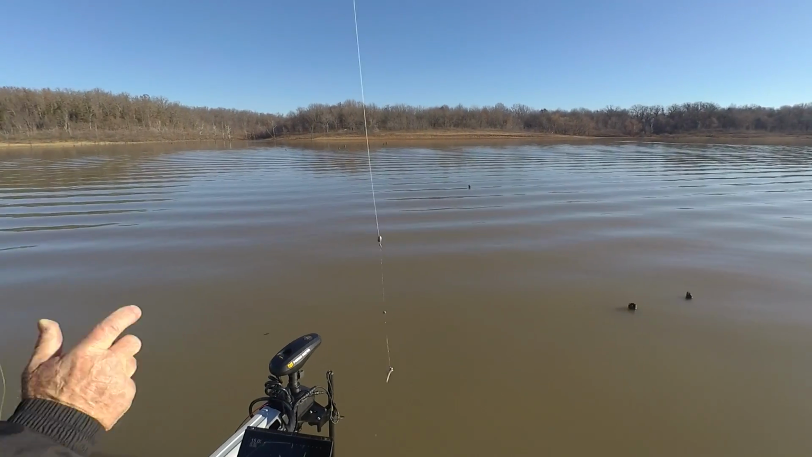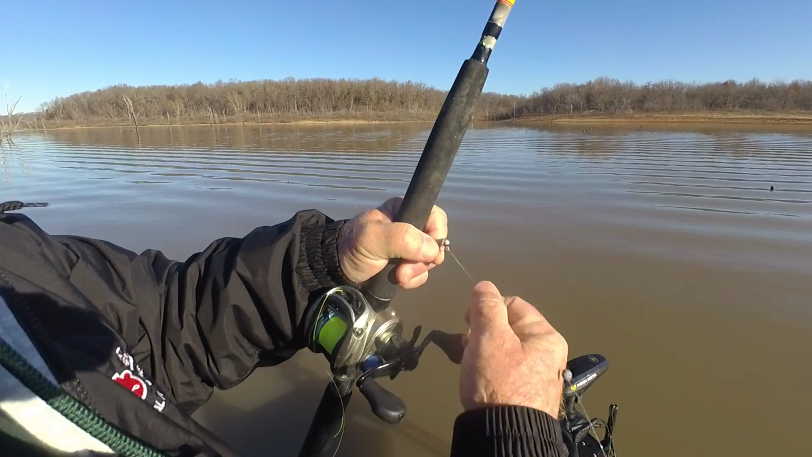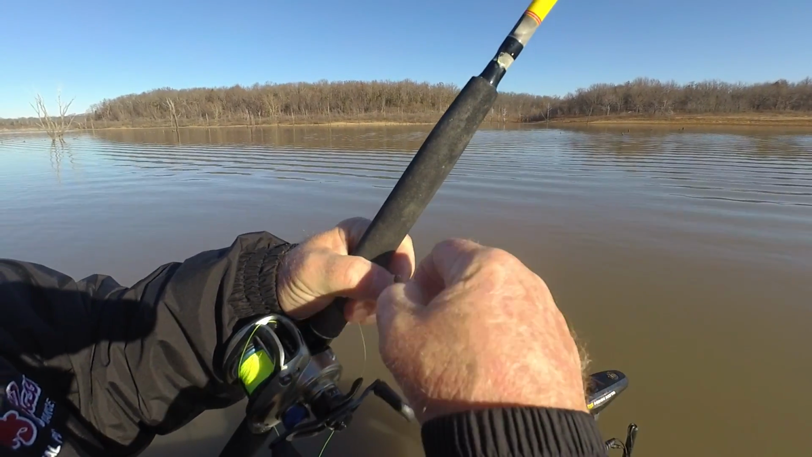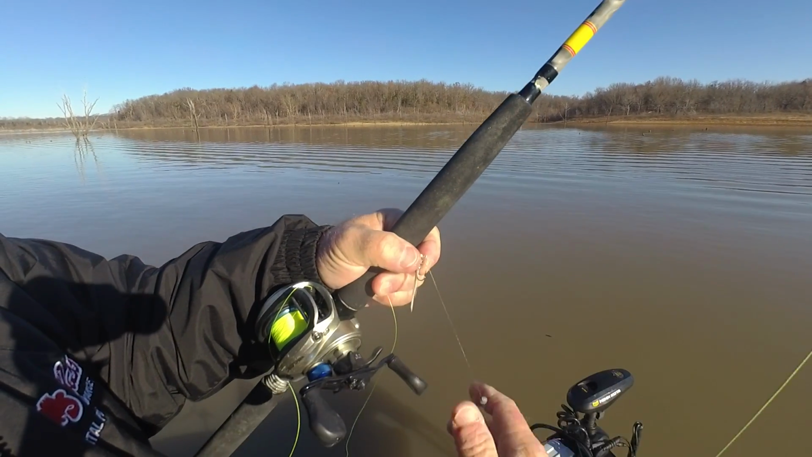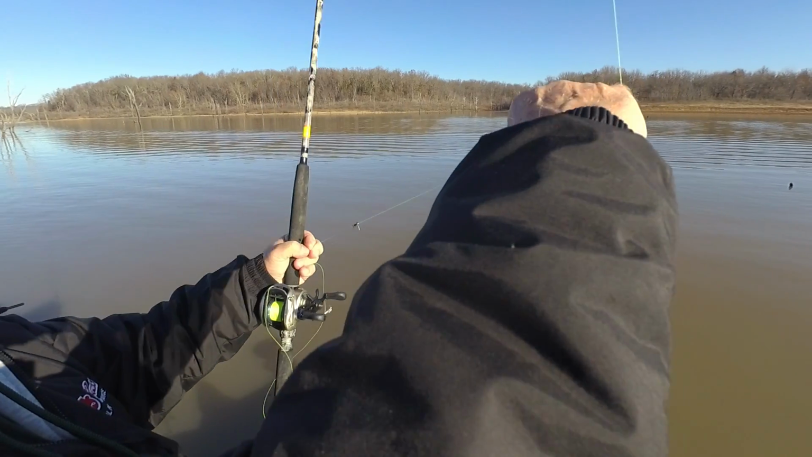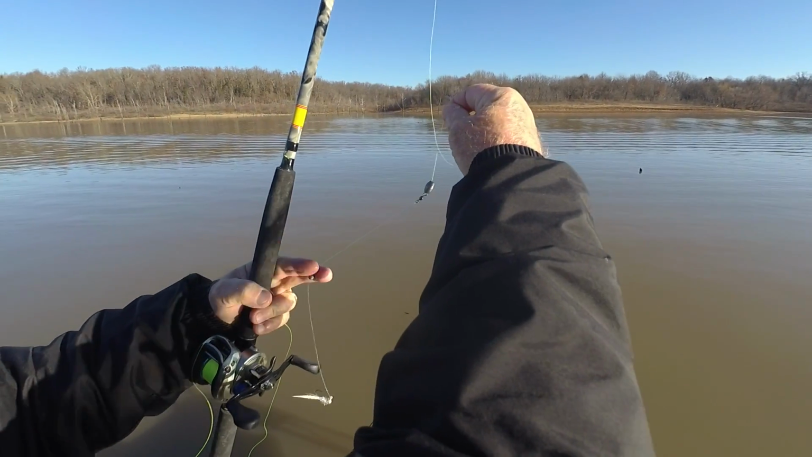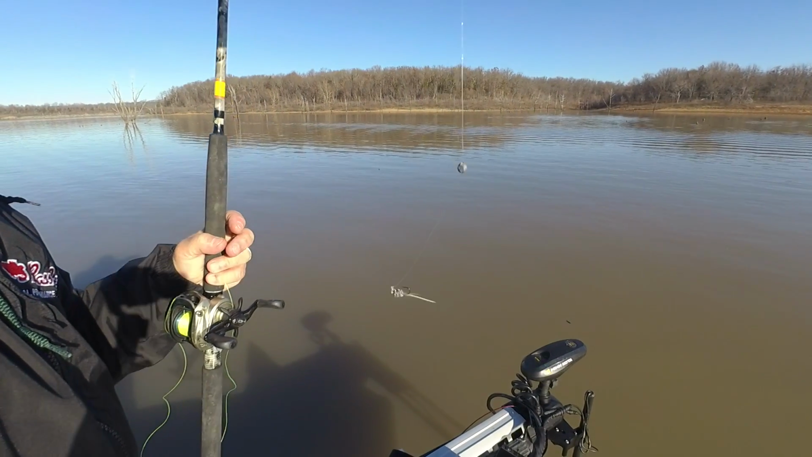That's a little 1/64 ounce jig, and it's so light that I put a little split shot above the jig. And then I come up and I've got a swivel, and I'll either go with a 1/4 or an 1/8 ounce barrel sinker above that. Nice. So that's sort of the rig. Very cool.